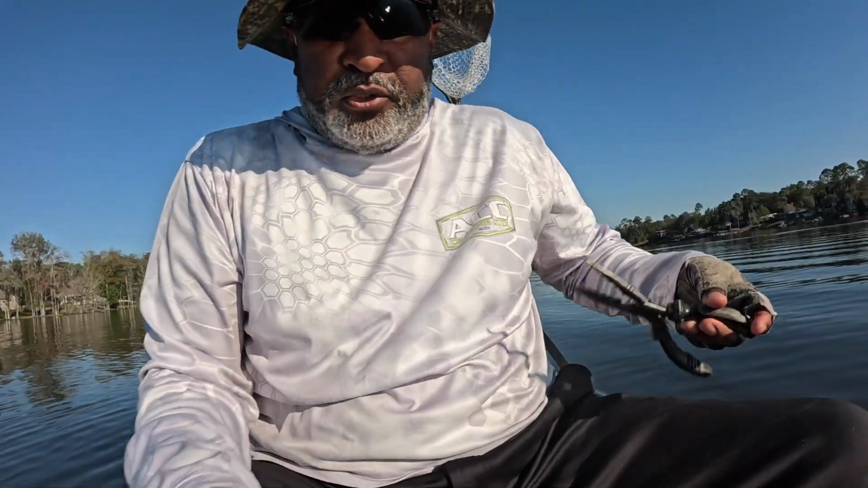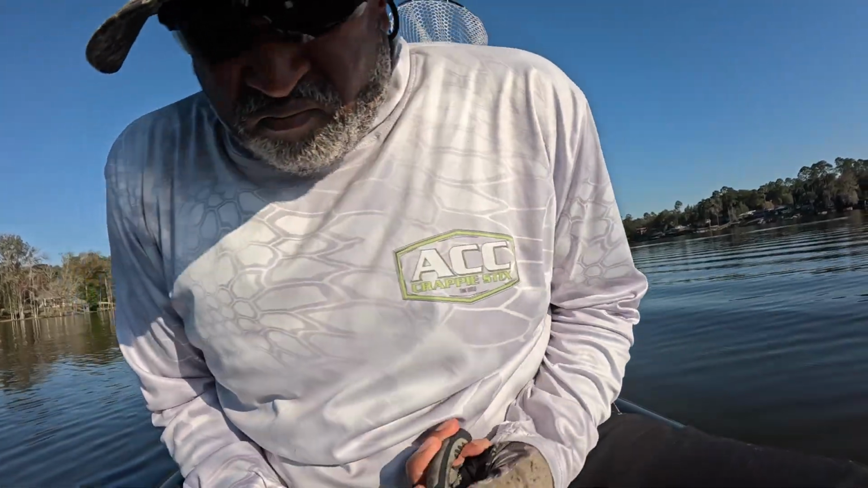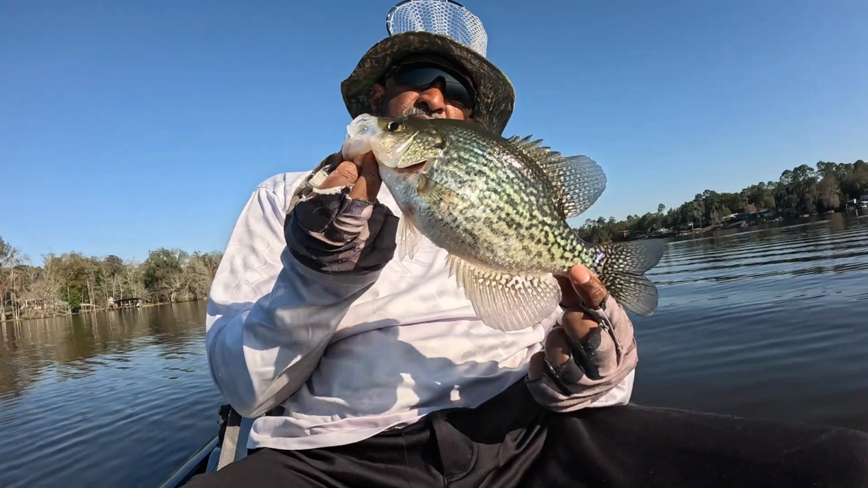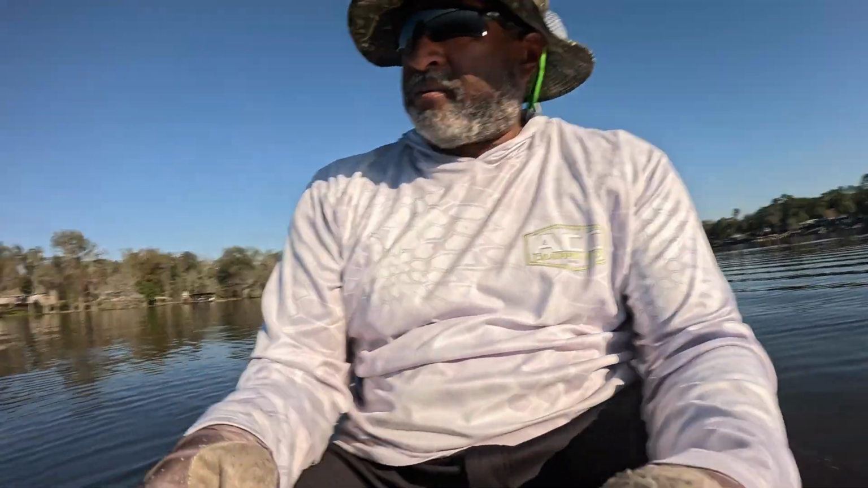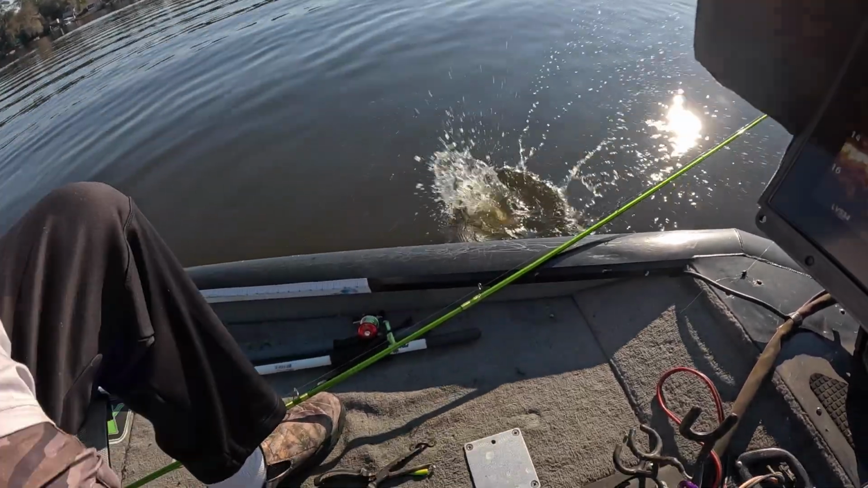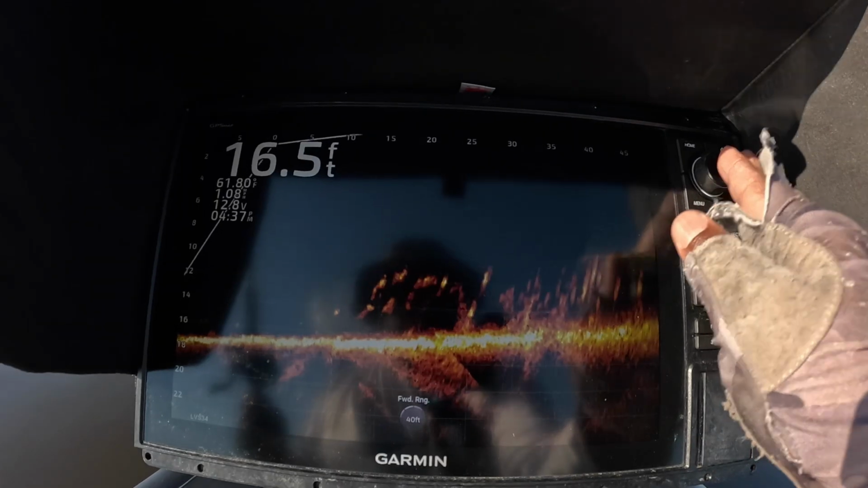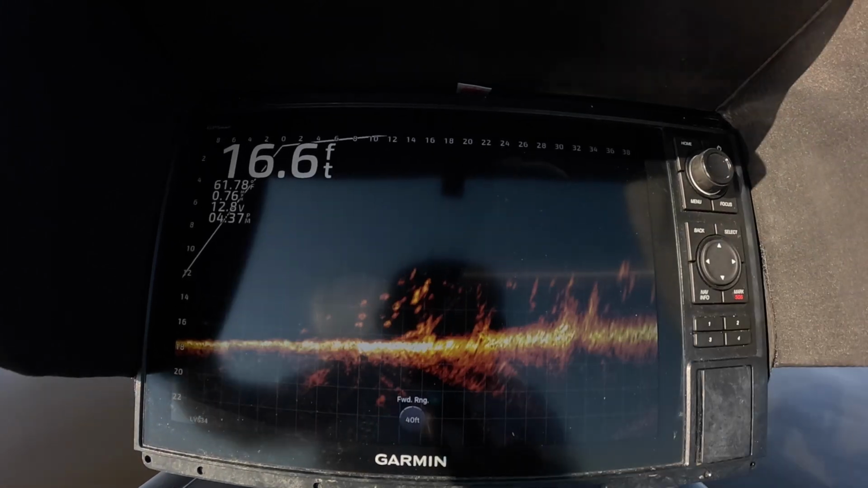She's not gill hooked though, so she's gonna be fine. May not eat them anymore this afternoon, but look at that, beautiful fish. Beautiful fish, thick. Let's get it back in the water. See you, young lady. And the summer pattern has begun, y'all.